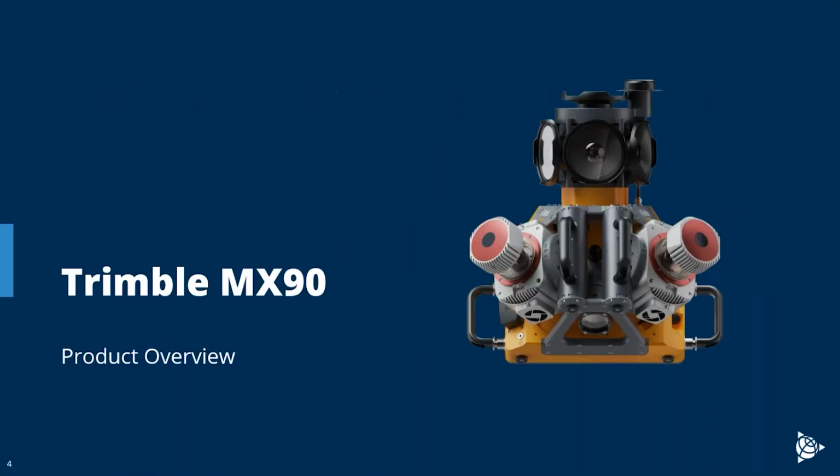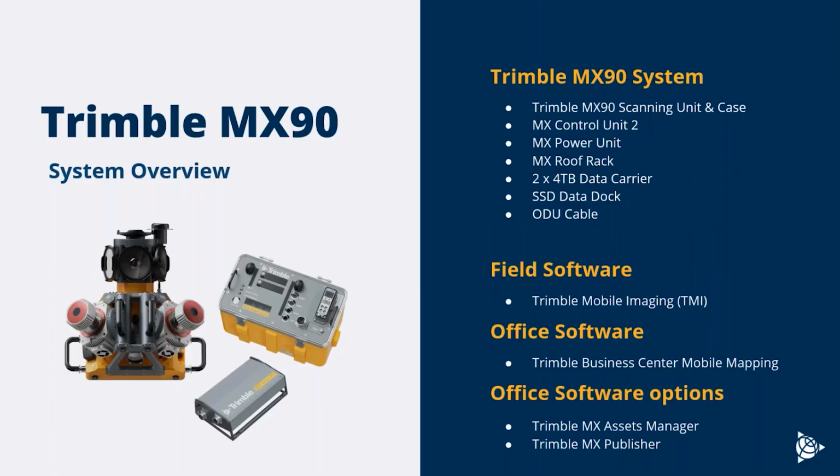So we'll start out taking a look at the Trimble MX90. So here's a system overview of the Trimble MX90. So we can see on the right the system components. One of the very popular things that we found with customers with both the MX90 and MX60 is the simplicity of the system. So on the left-hand side there, those are the 3 main components of this mobile mapping system.